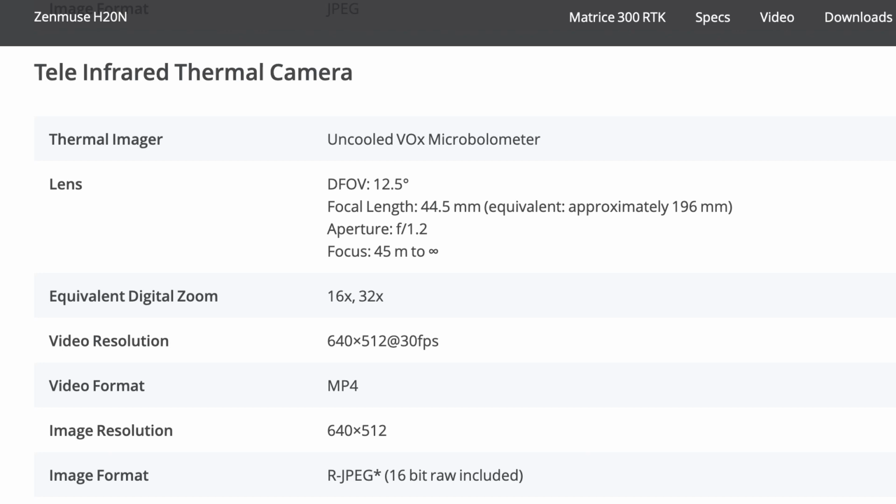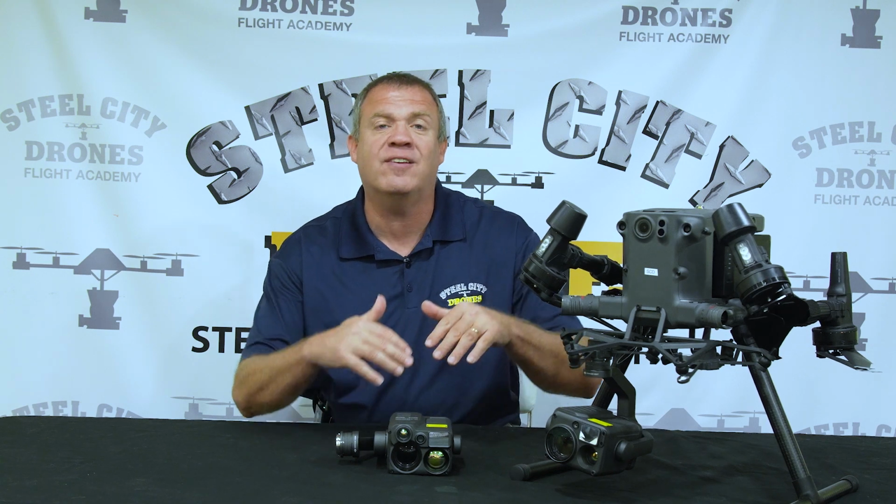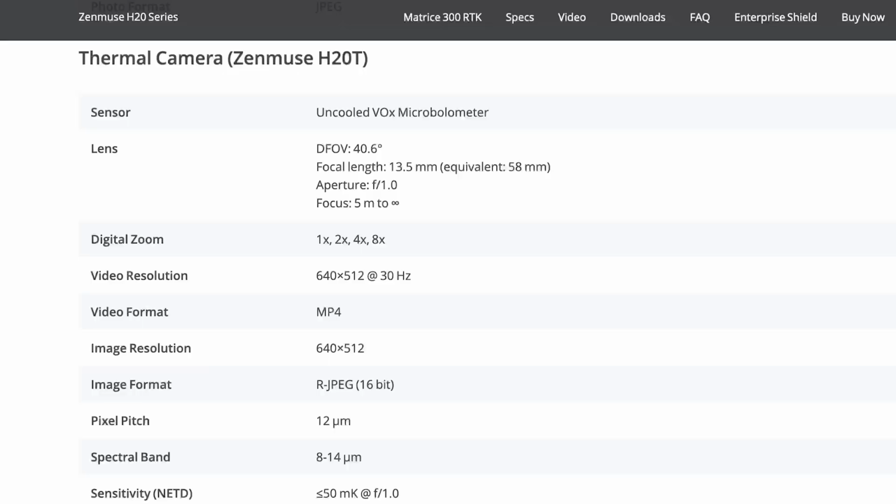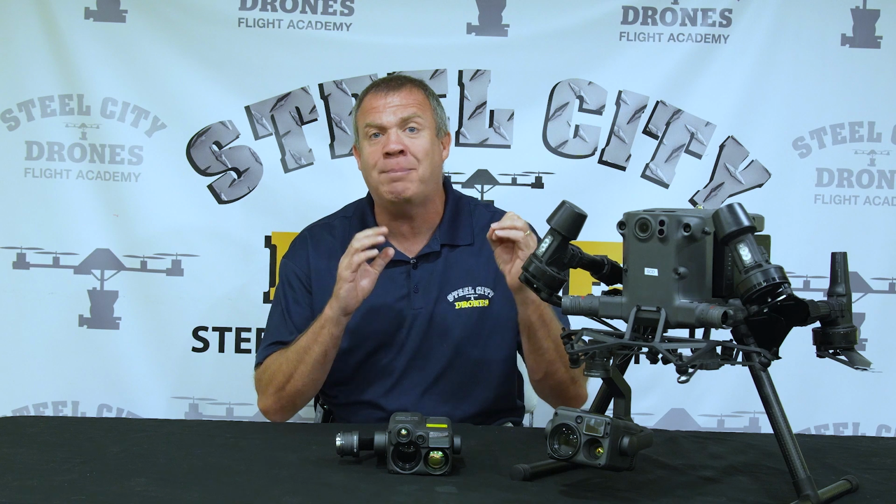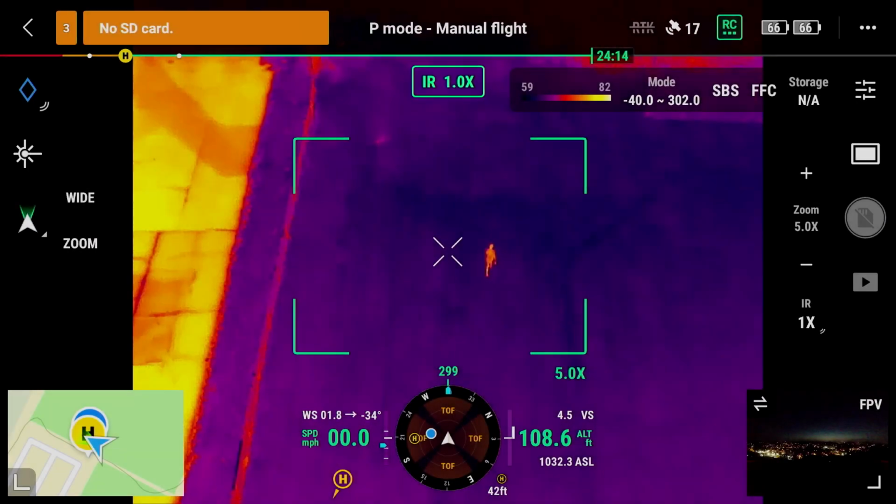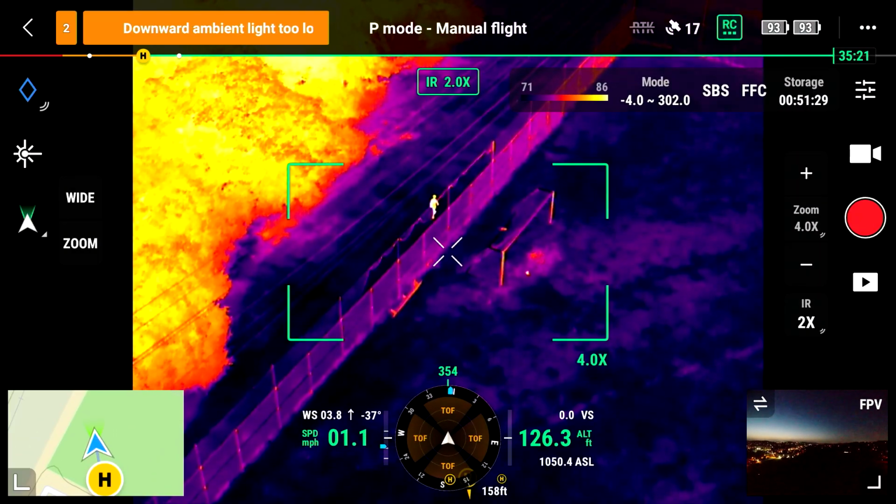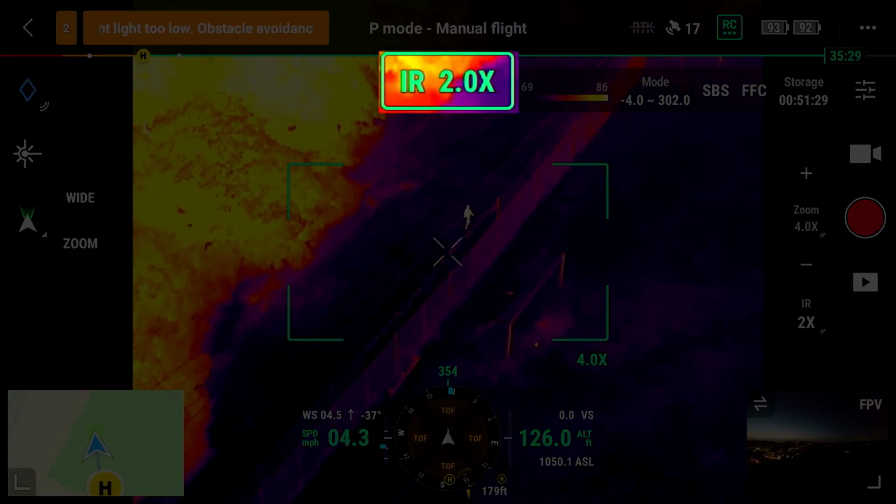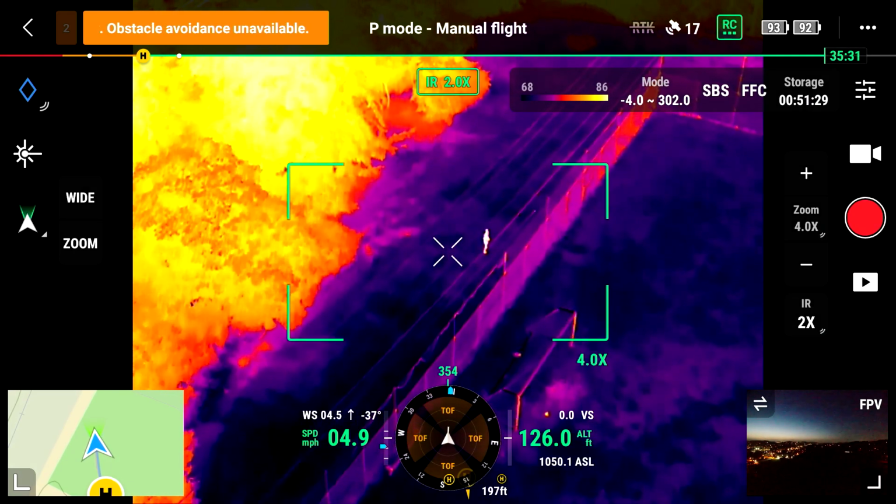Now let's talk about some of the differences in the specs on the thermal camera. For the focal length, we're at 58 millimeters effective at 2 times zoom. 2 times zoom is essentially equal to 1 times zoom on the T camera, which is at an effective range of 53 millimeters. So they are fairly close, but when we're comparing apples to apples, the 1 times zoom is at that range on the T, and there is no 1 times on the H20N camera. It starts at 2 times zoom, right there at 58 millimeters effective range.